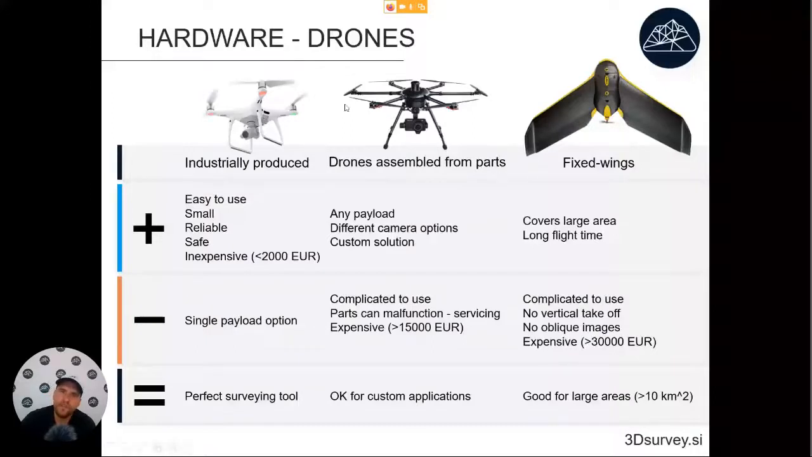So most of the time, these are only used by people who make them themselves because they are the only ones who can fix all the problems that can arise. So they will be okay for some custom applications. If you make one yourself, 3D Survey will also work with this one. If not, rather go with one that you can buy in store.